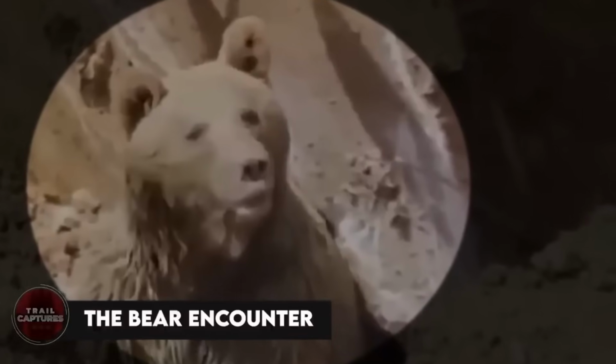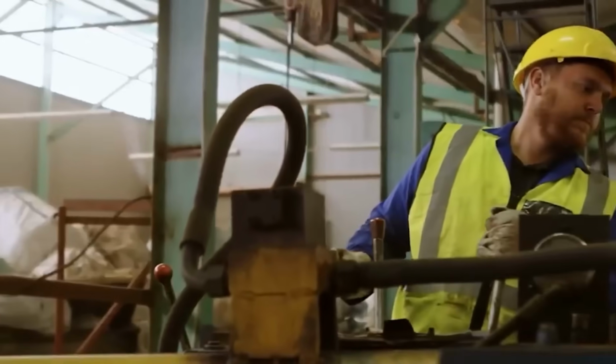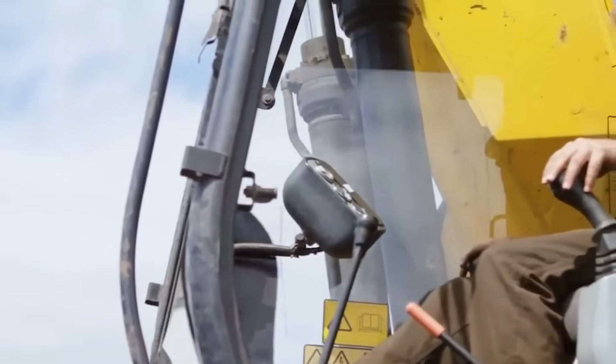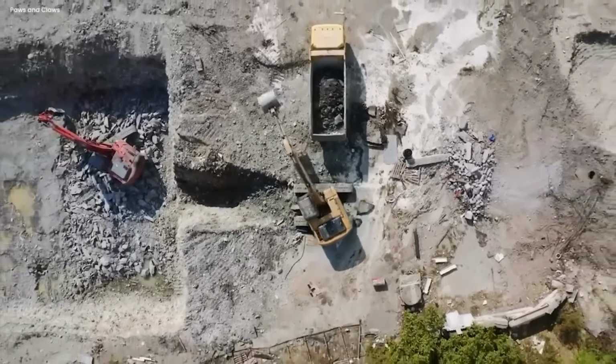The bear encounter. Once upon a time, there was a man who had a big drilling machine. He wanted to dig a deep hole in the ground. He thought it was a fine day for drilling, so he started up the machine. The machine roared to life and he began drilling into the earth. But just when he thought things were going well, something sudden occurred.